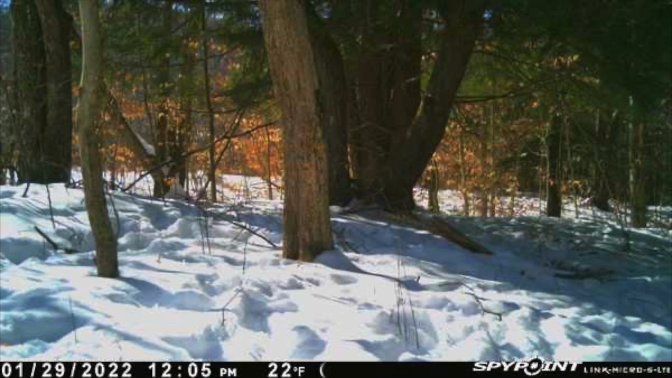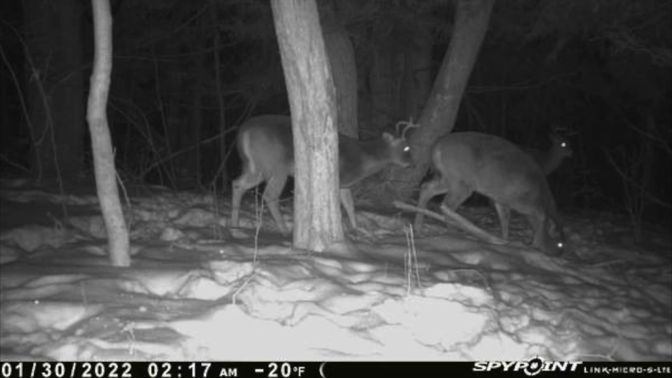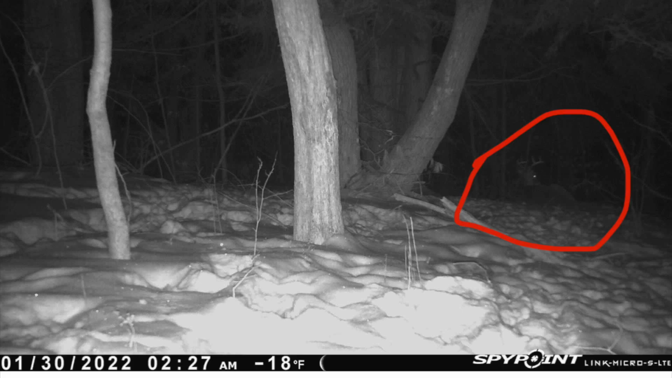Okay, here you go. This is the view of the trail camera facing this big hemlock and left and right side of that hemlock. And right here you can see the first buck shows up at 2 in the morning. And he's got a bunch of buddies at 2:17. 2:27, they leave, and he finds a nice spot right there. He starts looking around and lays down right there. Look how cold it is, negative 18 degrees. That's the buck right there.